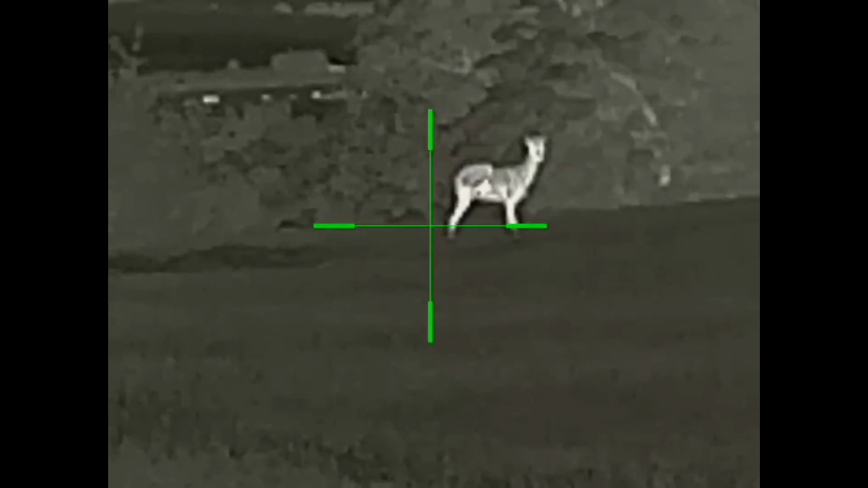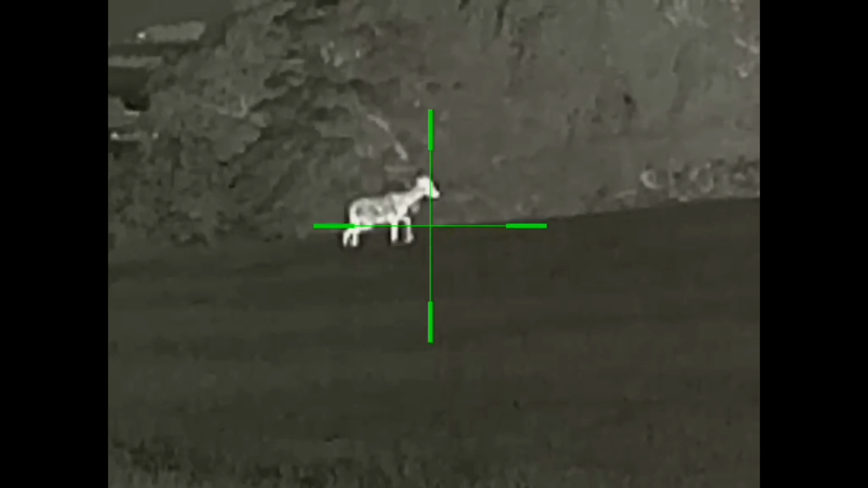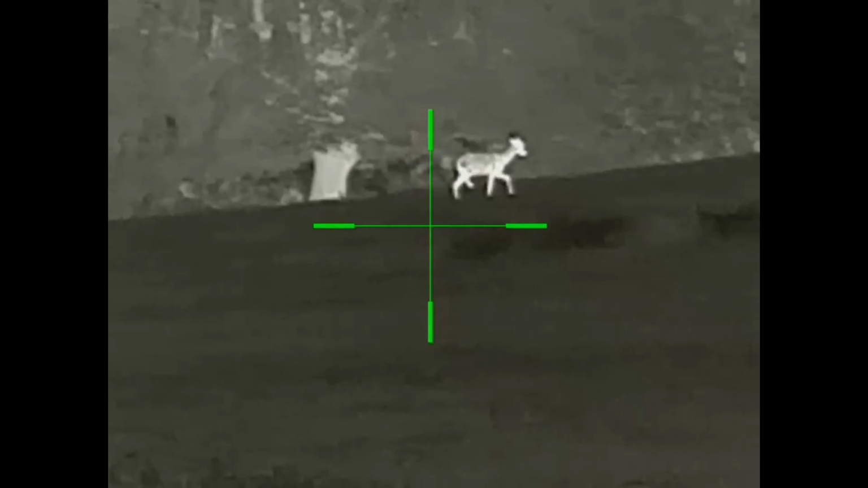But good clarity there on the tube, you can see that there. Fantastic wee scope. And off she goes up the newly cut stubble.